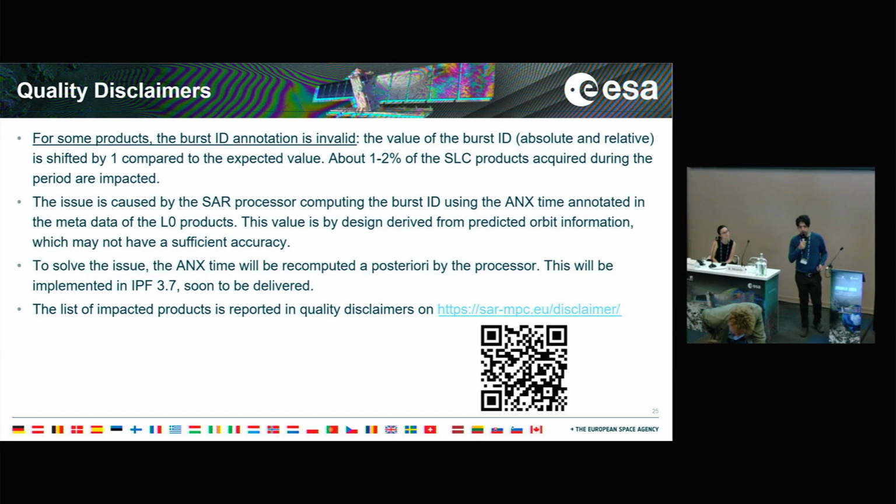It is related to the use of the annex time annotated in the metadata, which by design is derived from predicted orbit information, and it does not always have the required accuracy to compute the burst ID annotation. So the problem has been understood and will be addressed in the next version of the processor, which will be the 3.7 and will be delivered soon.